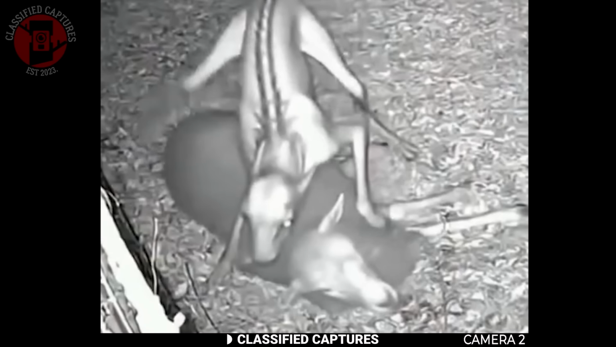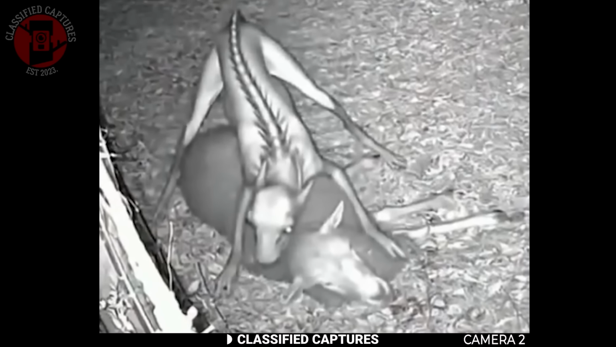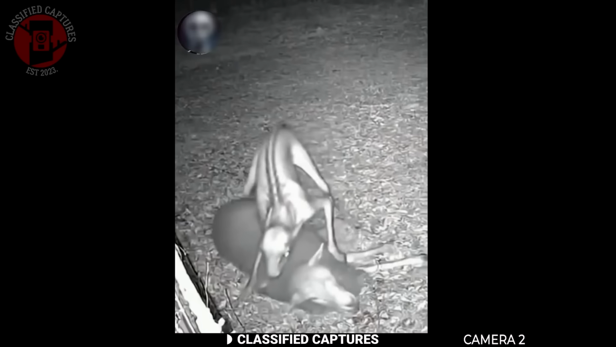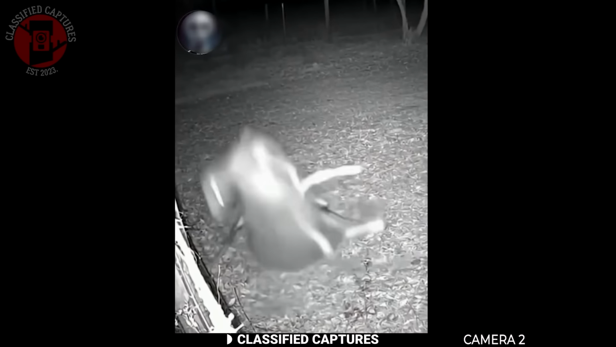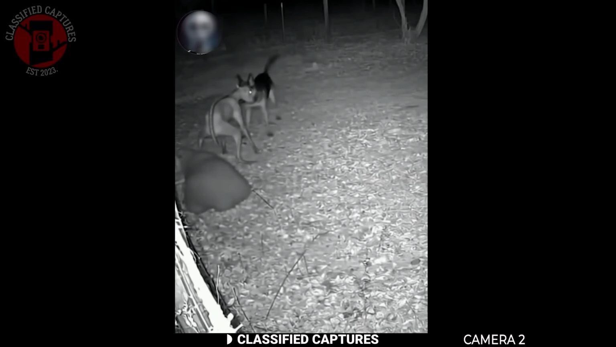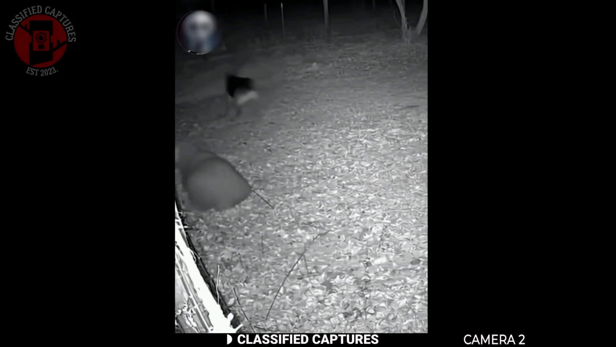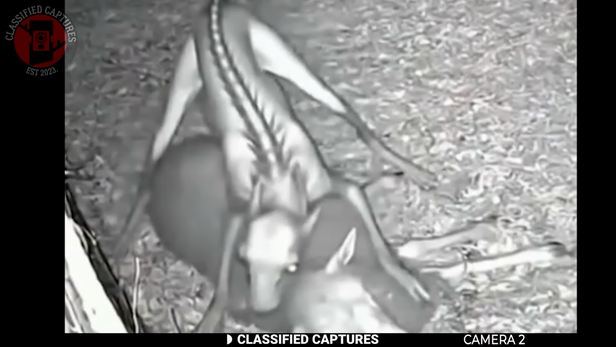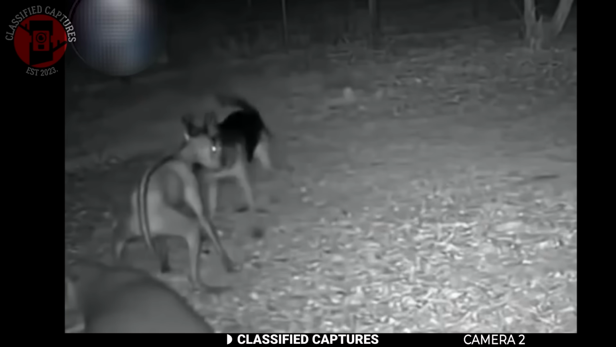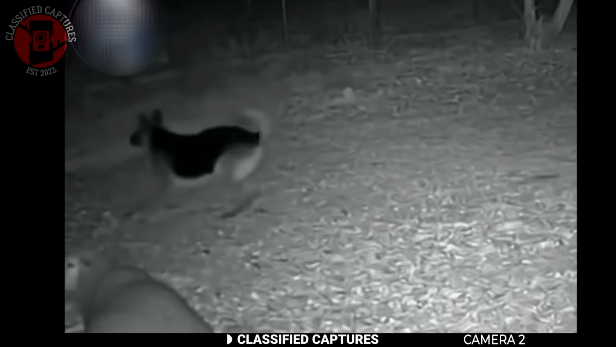When it turns briefly toward the camera, the face is elongated and the eyes seem to reflect light in an unnatural way. Whatever it was, it moved fast and low, vanishing into the dark as the dog chased it off. Many online are calling it a chupacabra, the infamous livestock killer from folklore, and given how bizarre it looks, it's easy to see why. Others think it could be some kind of mutated animal or unknown species roaming the countryside. Whatever it was, it left the entire farm and everyone who's seen the footage spooked.